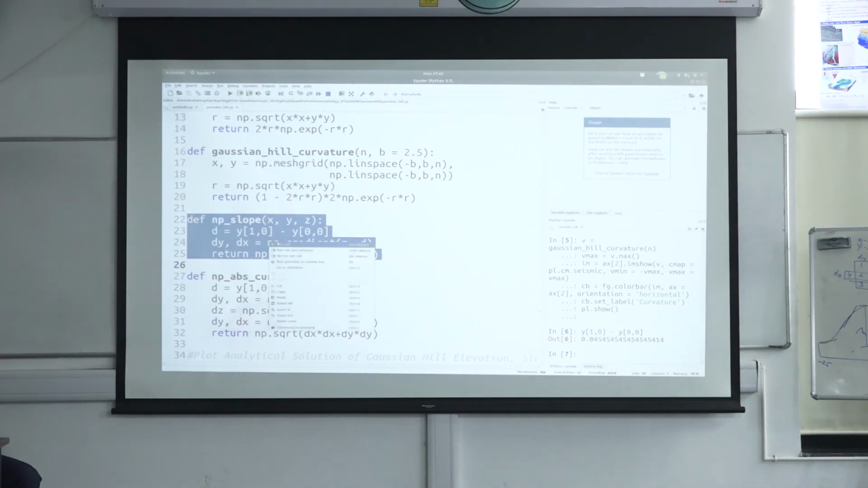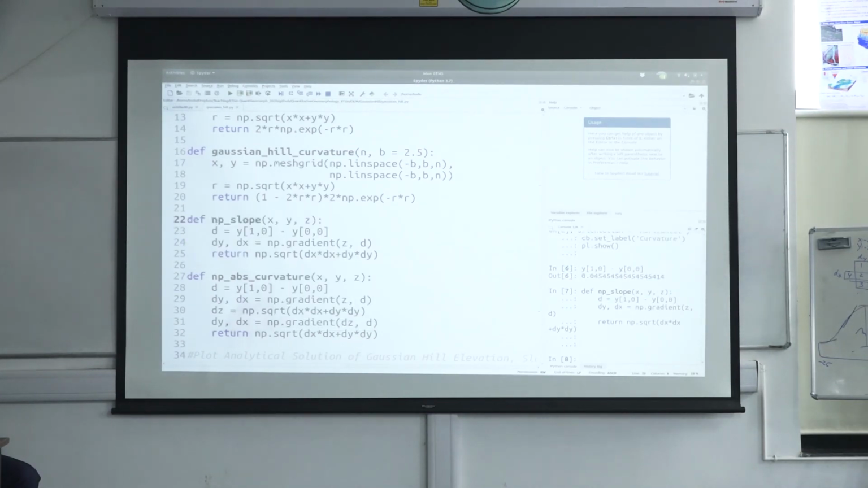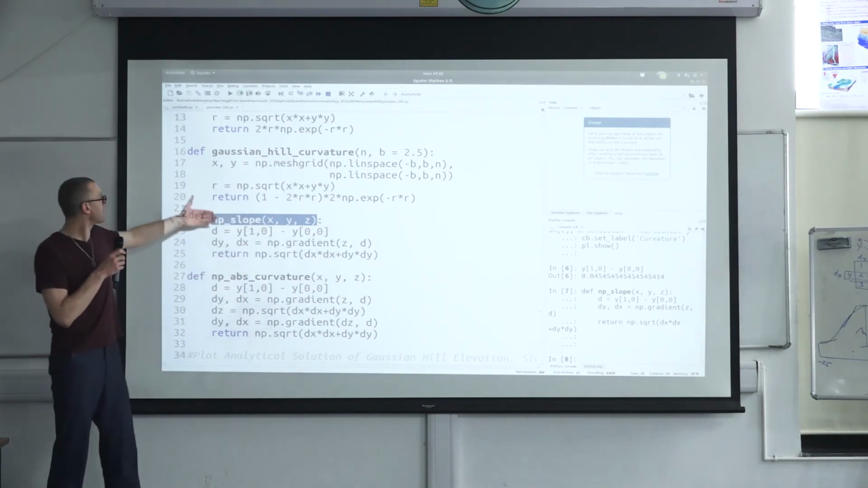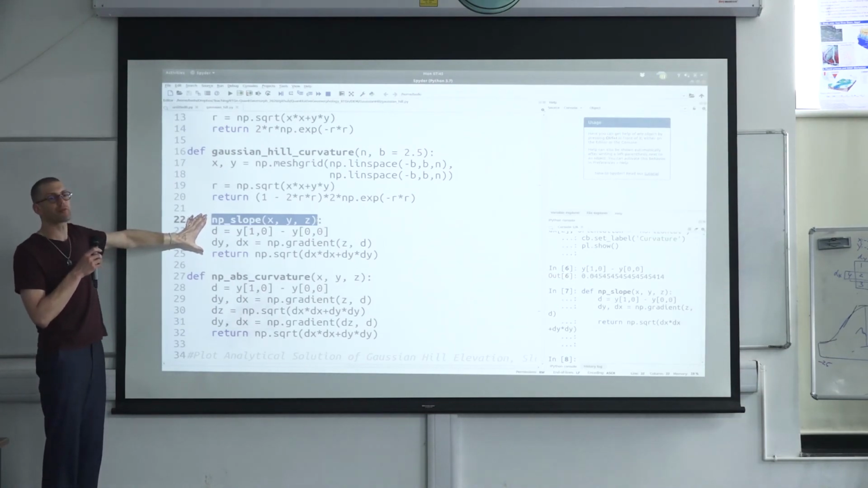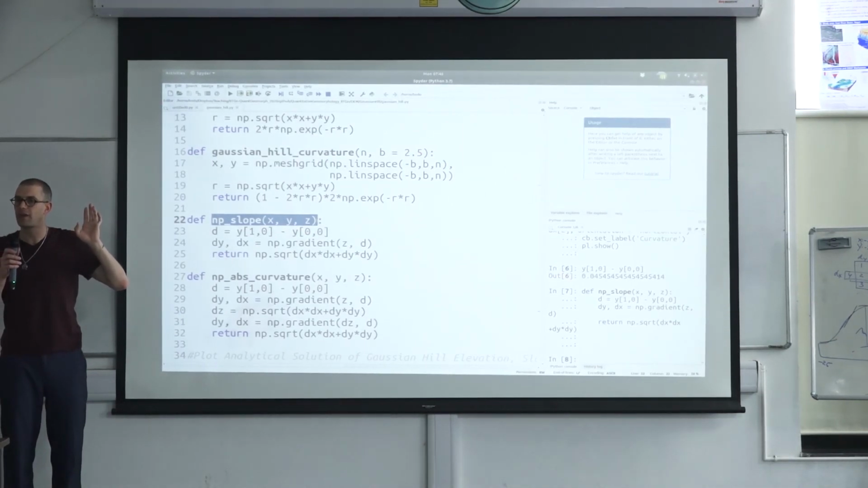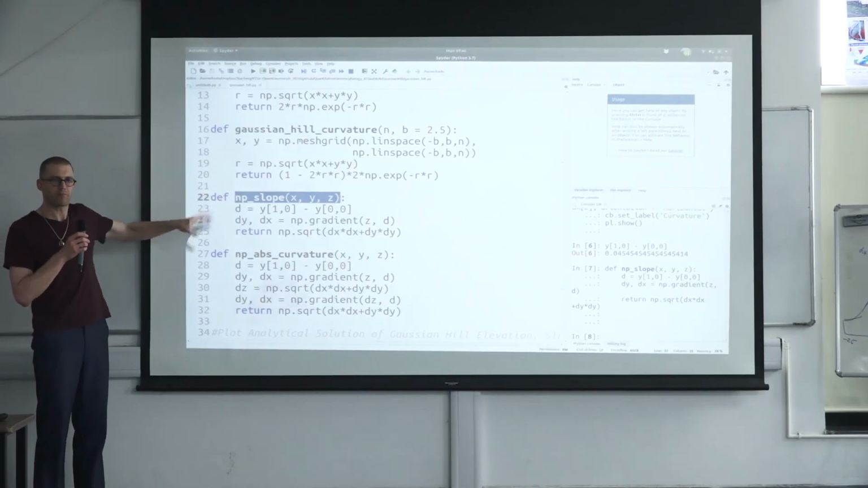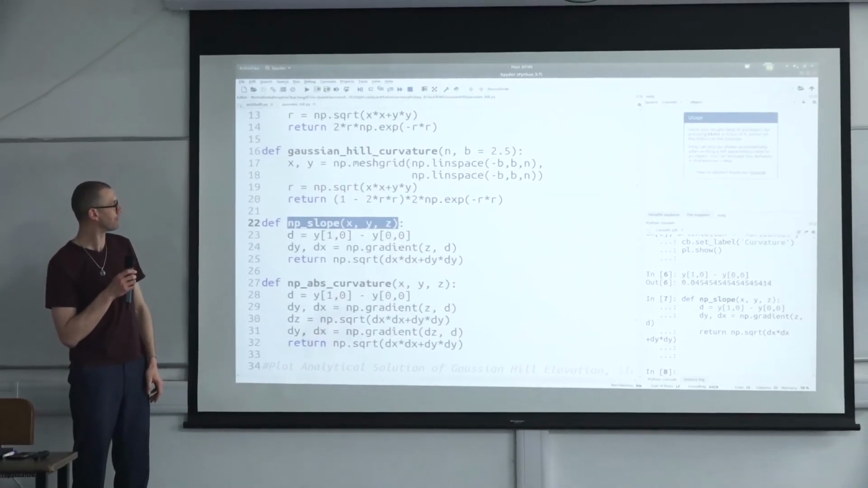And now we have a function that takes an x, y, z grid. So we give it the x direction, the y direction, and the z height, and we derive the slope from it. And we get the magnitude of the slope. This is the same as what is being done under the hood in GDAL or whatever you use for calculating your slopes. Maybe someone uses the GDAL DEM slope command. This is exactly what is in there. So this is the step-by-step approach that GDAL DEM slope is using.